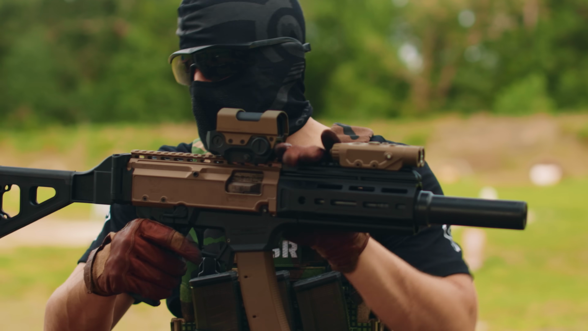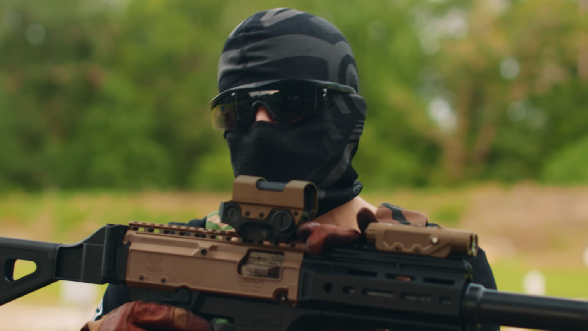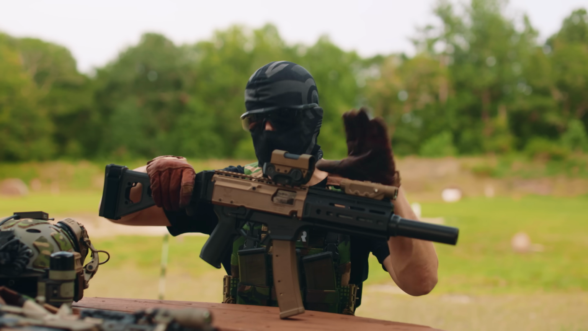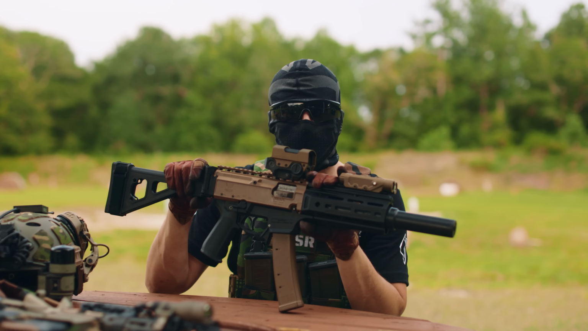But we're going to shoot these two guns tonight. It's going to be a lot of quiet subsonic shooting, which is always fun under night vision. So let's get to shooting these two pieces with the ADNV G14SE.